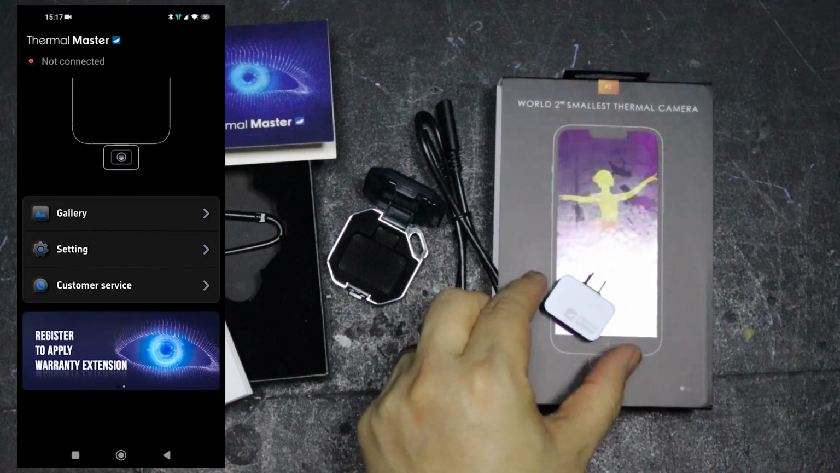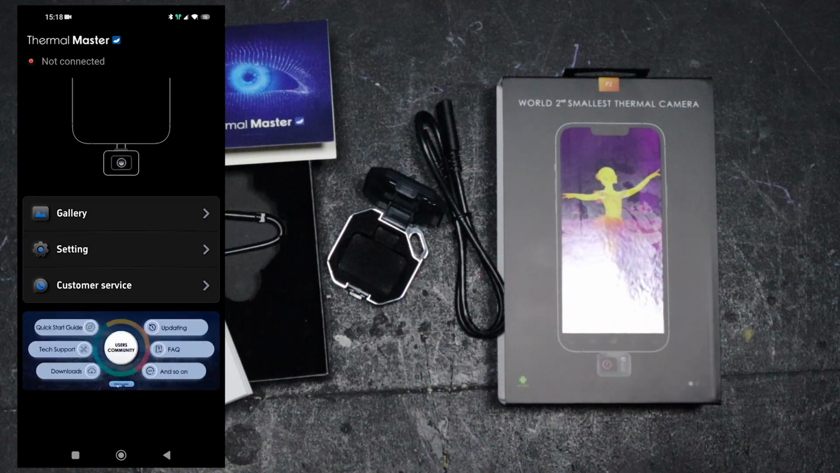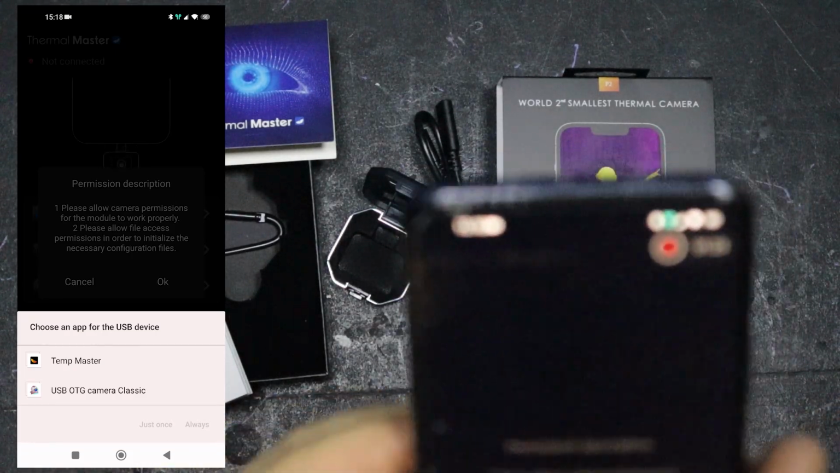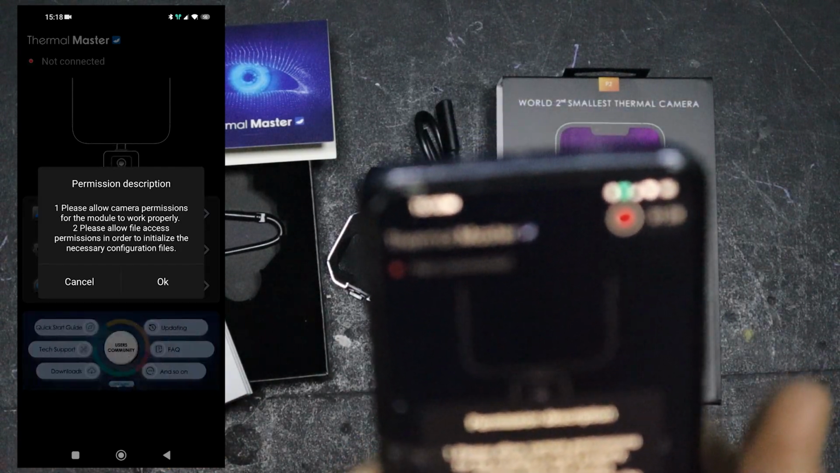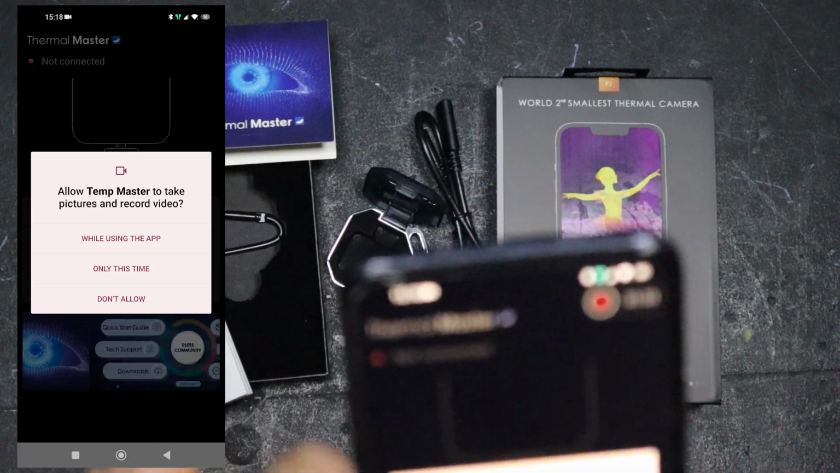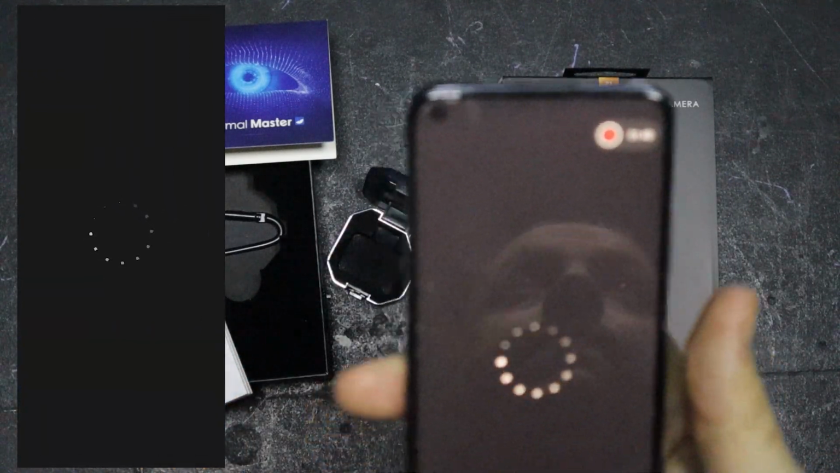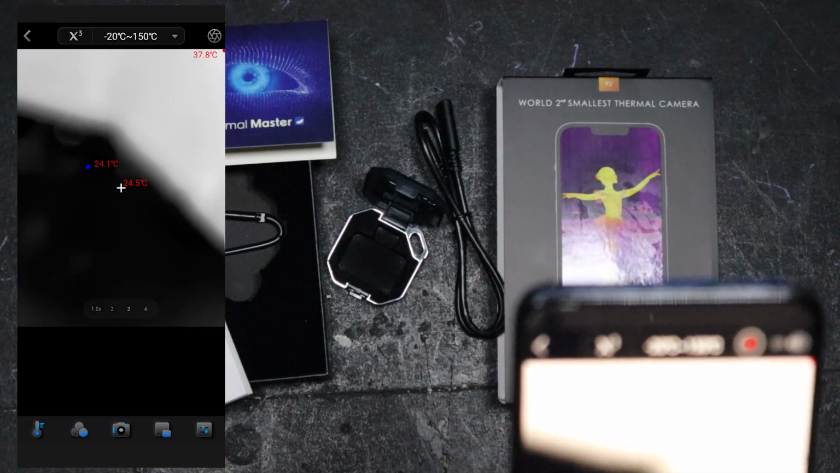Okay. I'm going to take off my case. Whop this in. Says not connected. Okay, there you go. Choose an app for the USB device. Temp Master. Always. Yep, okay. All the usual allow stuff. And then if we go into camera. God, there was a handsome man on the screen then. Whoa, beautiful. Okay, so nothing.